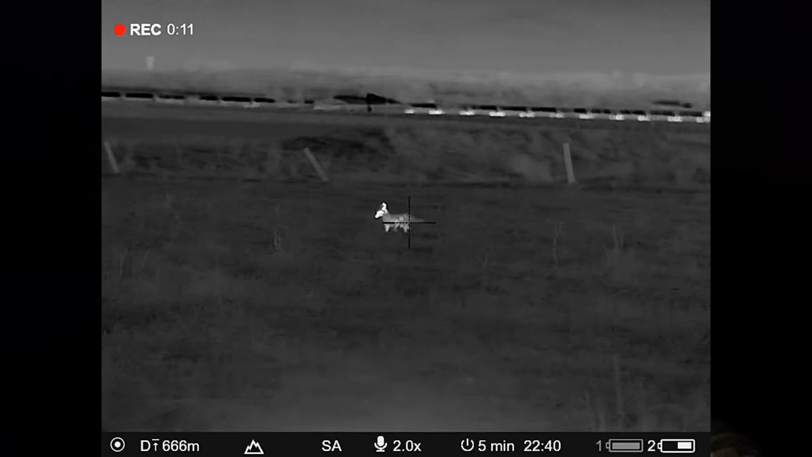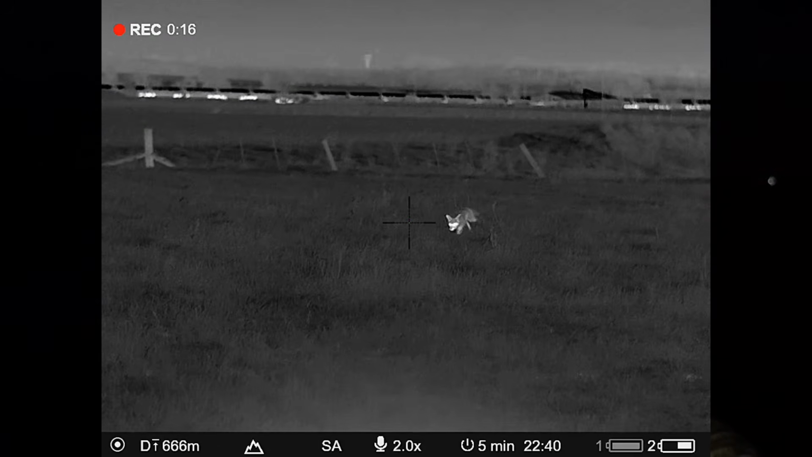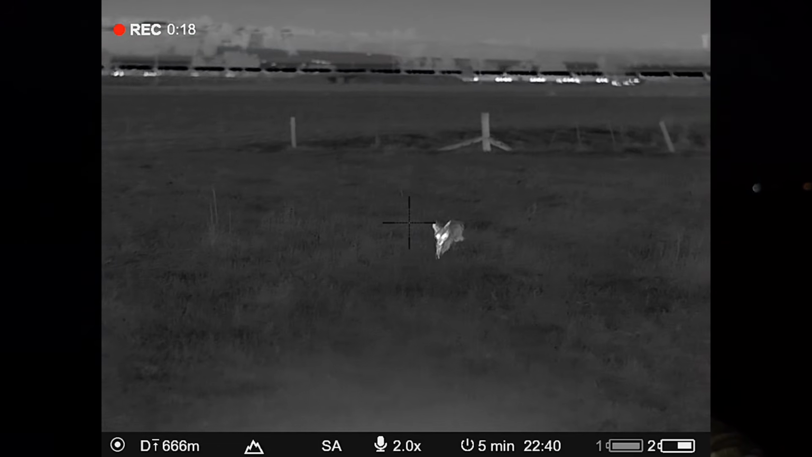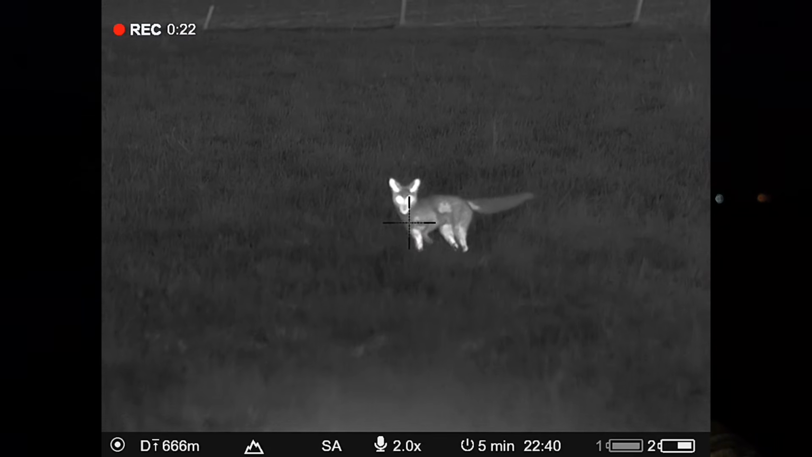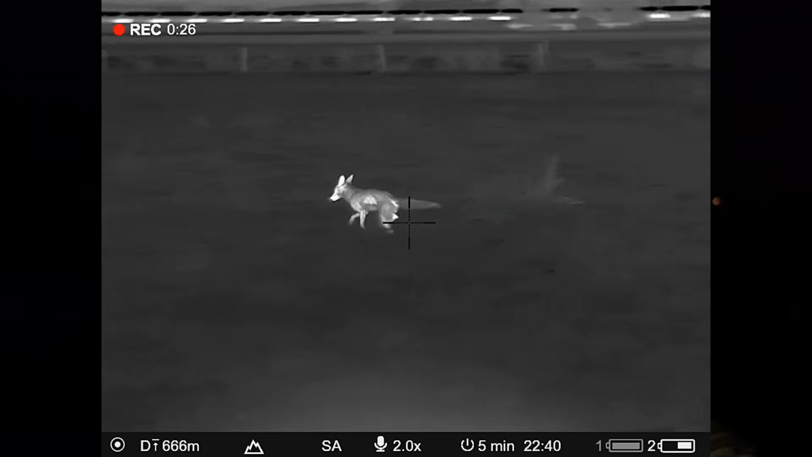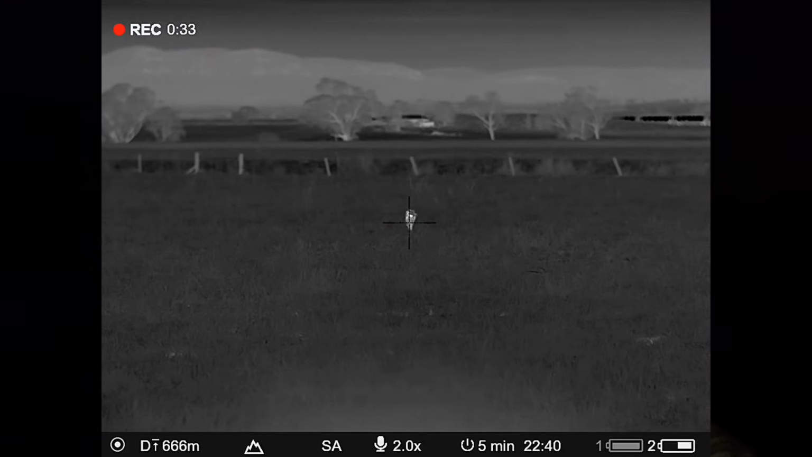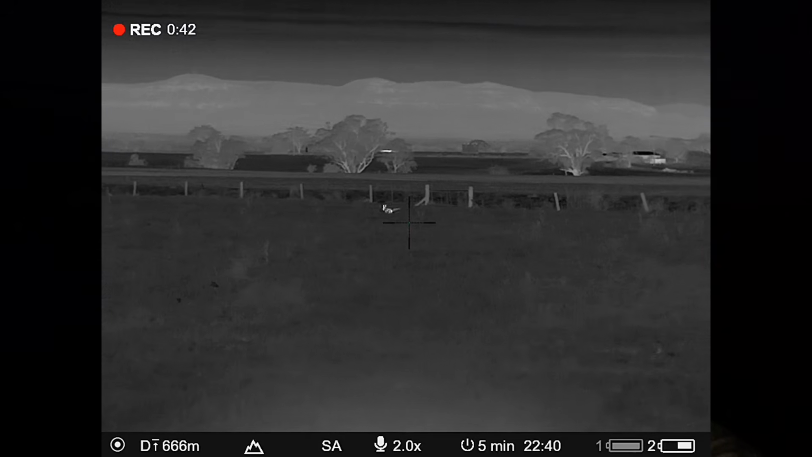Now unfortunately he swung directions and he came in along a fence line which happened to have a train line and a road behind it. As you'll see in the footage, he came into about 10 metres and then he decided that was probably not the best idea and he started to run away. I had to let him go. You'll see in the footage there's vehicles in the background, no safe shot. Unfortunately, sometimes that's how it rolls.